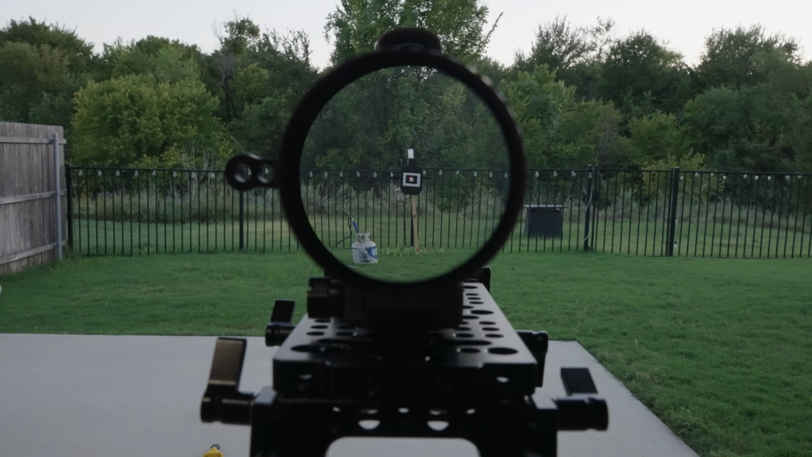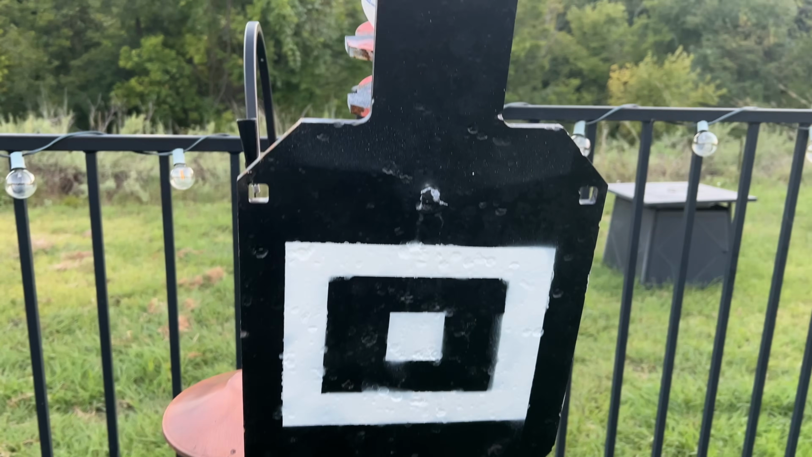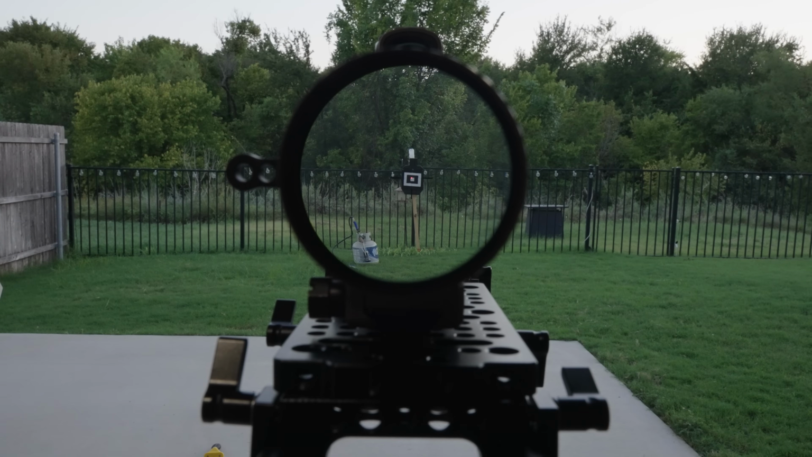Okay guys, this is as close as I can get it in a practical sense in terms of what I see through the Vortex Razor 1 to 10. We're looking at a steel target that I've been heating up with that propane burner you can see there on the bottom. I have a frozen water bottle peeking up above the head. There's a metal fence in the background. The sun's going down, so that's going to change temp, and then that's a little bird feeder, for what that's worth, sticking out next to that target.